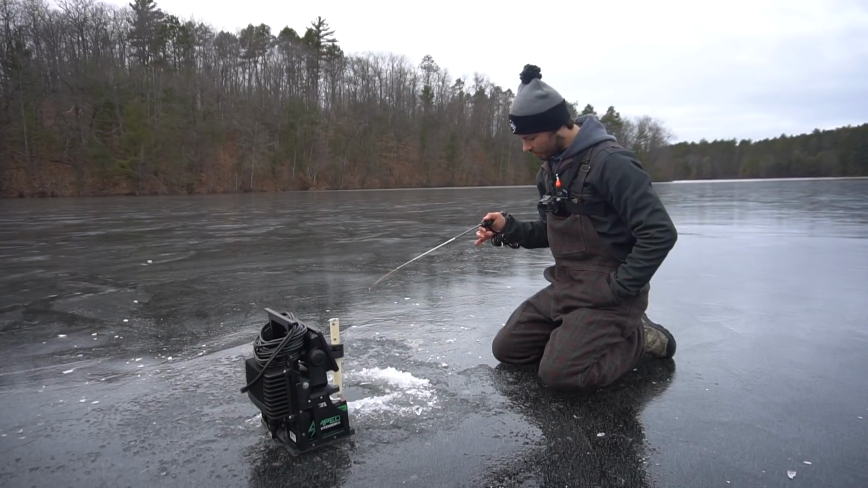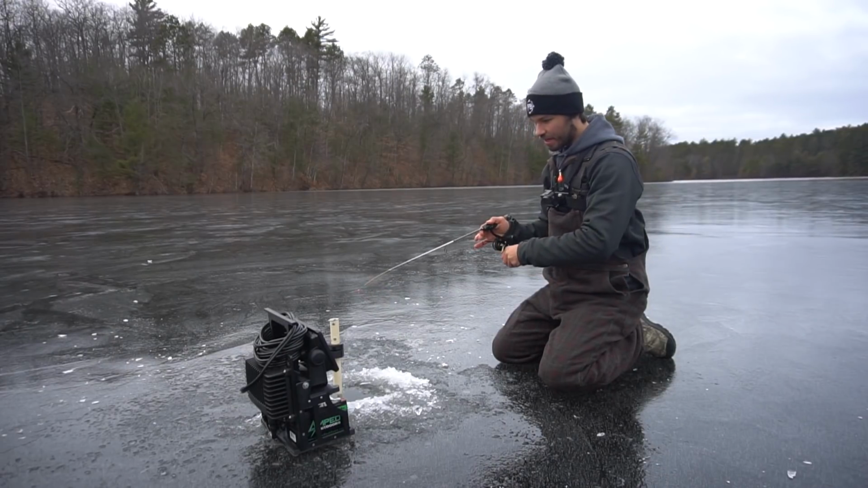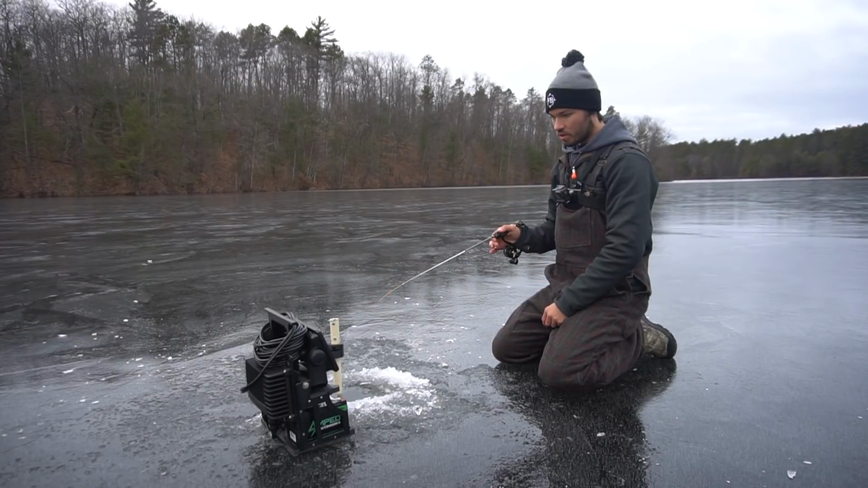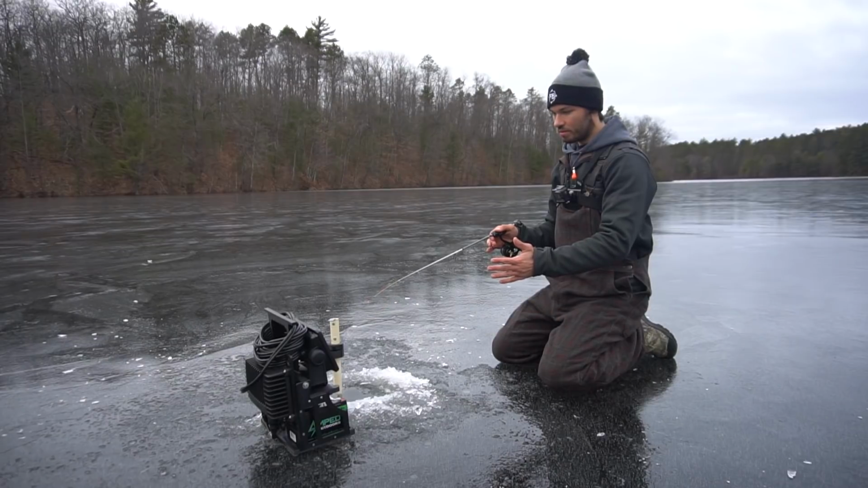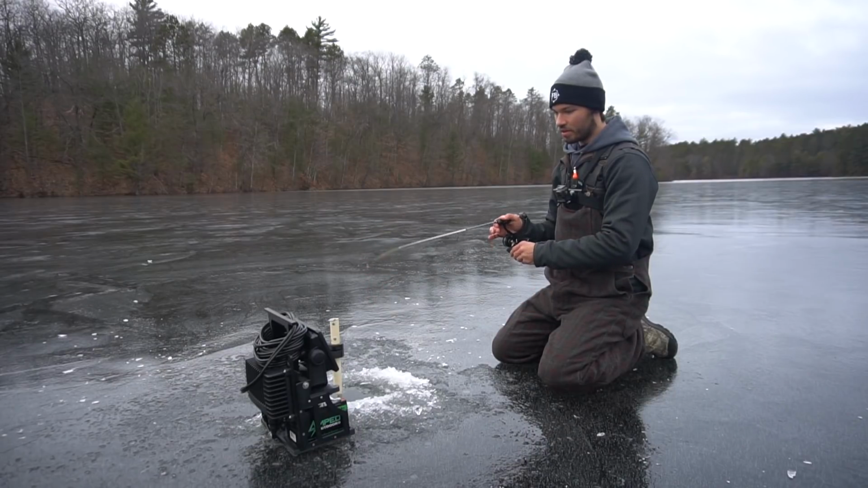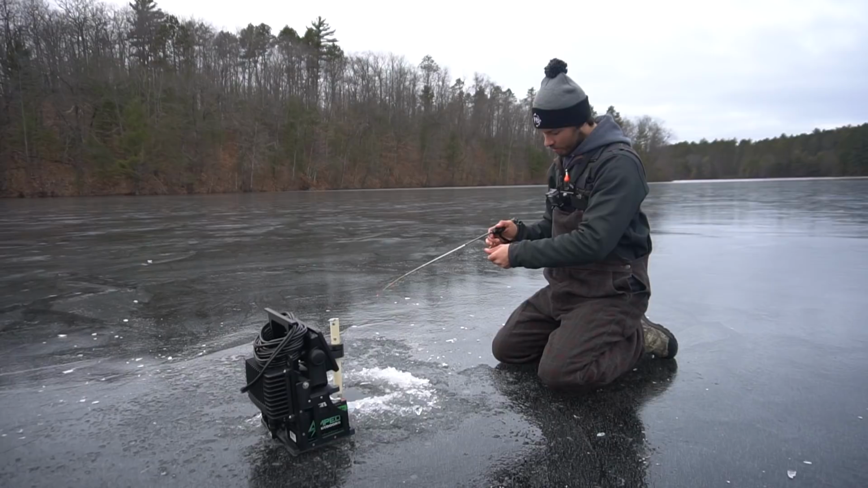So I'm gonna drop back down. I don't know why I can't see my jig though. It's definitely a problem for sure. So what I might end up doing is getting out the flasher and putting that down, because I know there's fish here obviously. I am fishing deep water. Like I said, this is 32 feet in this hole right now, so it could just be having a hard time picking up this jig because I am using a really small tungsten, so that could always be it.